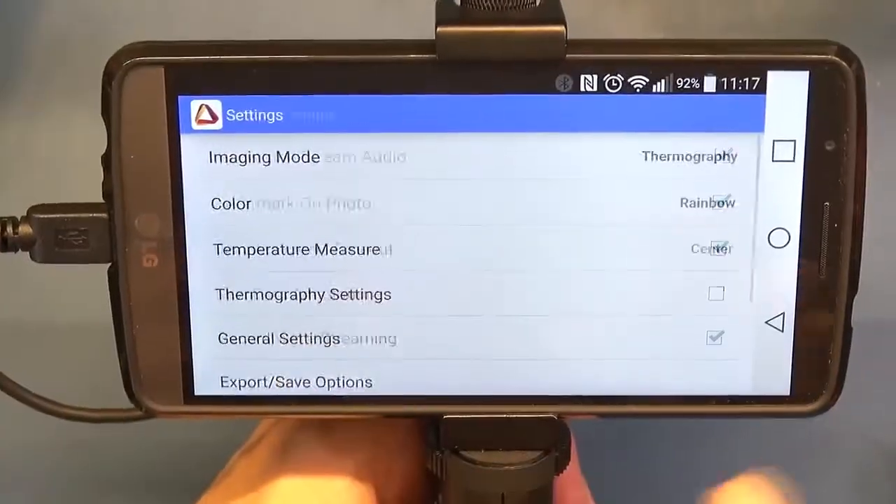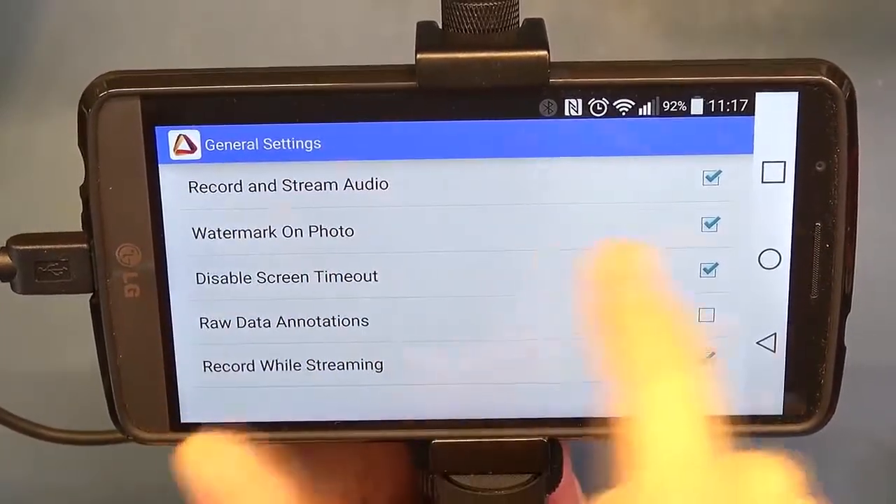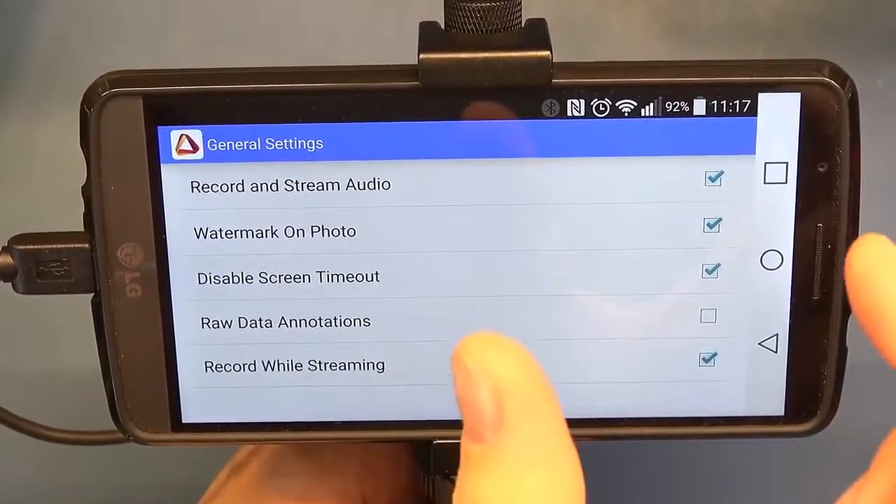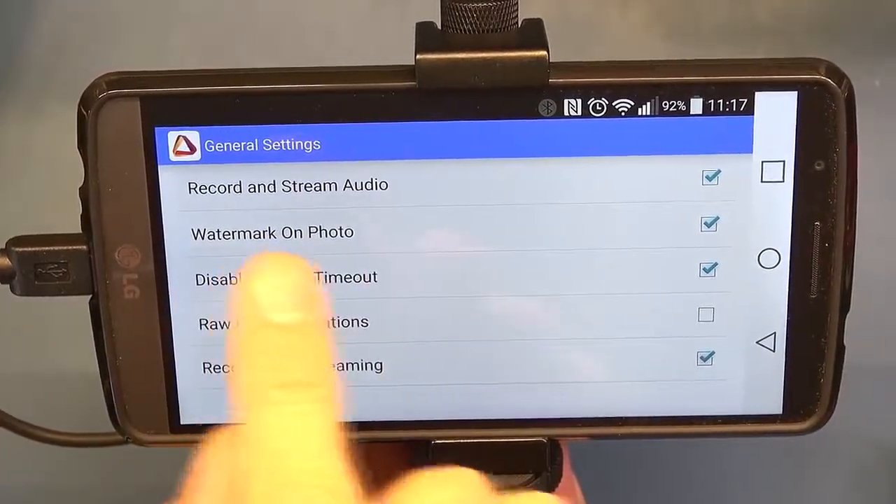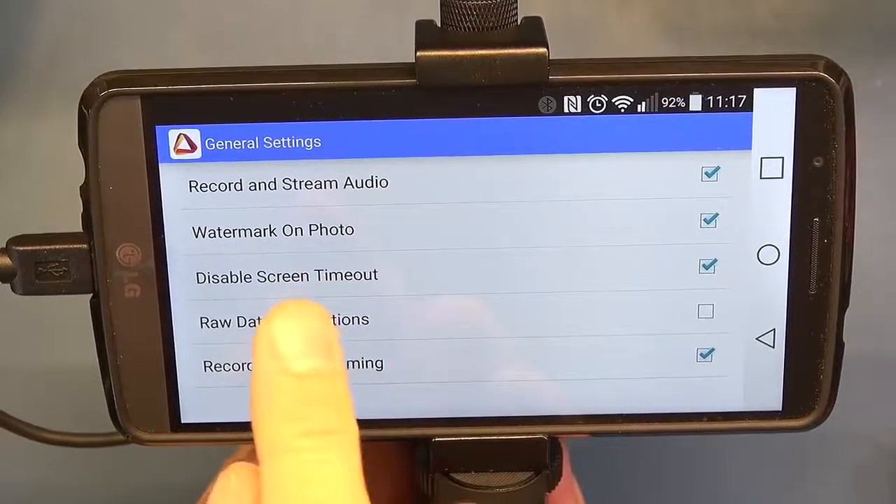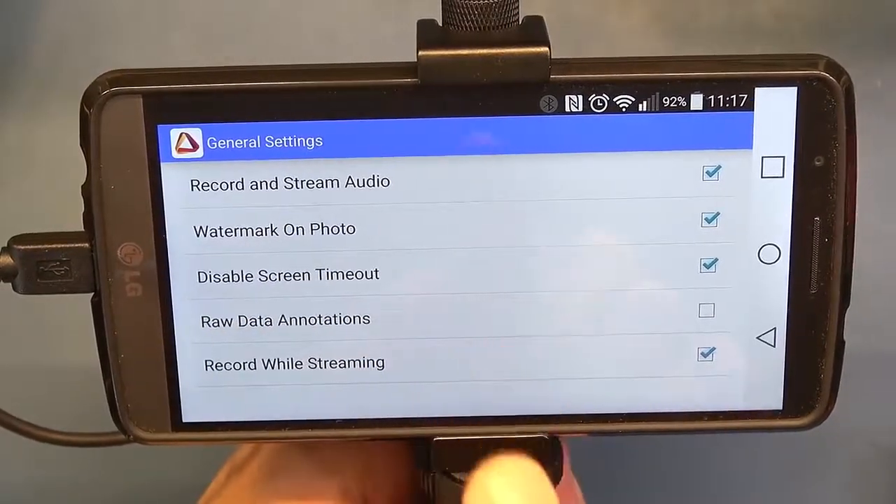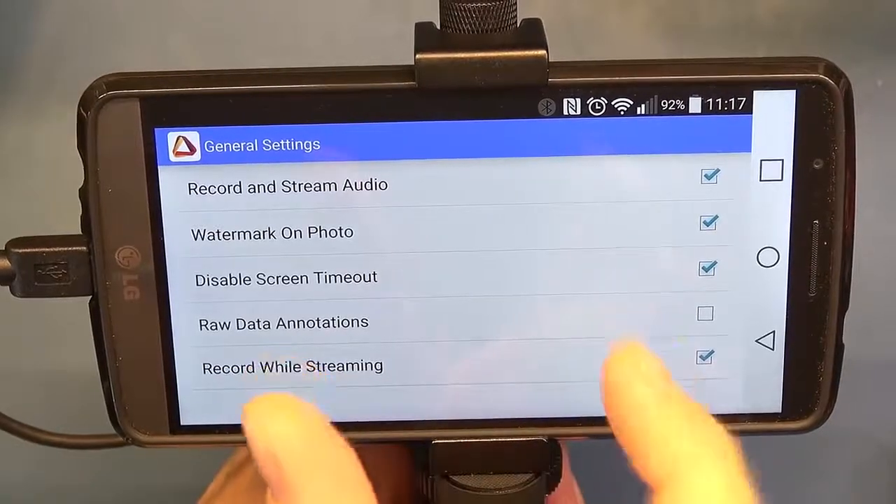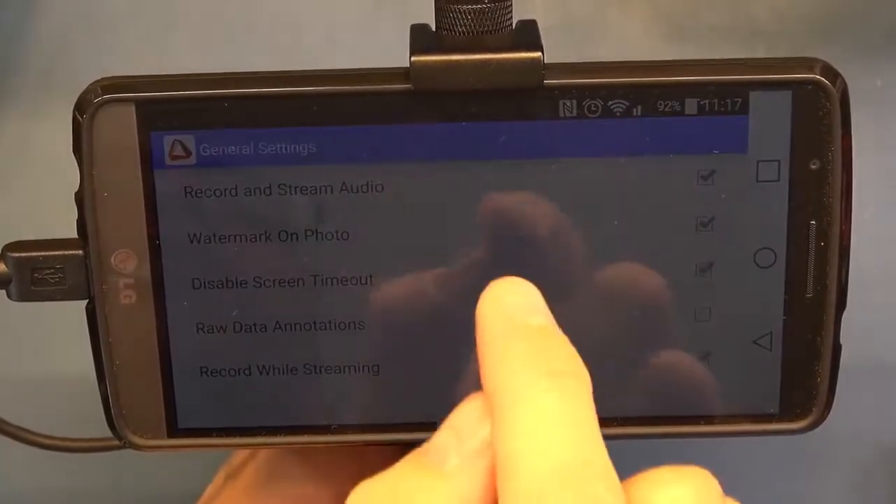In the general settings, you've got the option to enable audio when you record, because you can do video recordings and you can either have the audio on or off. You can have a watermark on the photos that you're taking. You can disable the screen timeout. Raw data annotation, so when you take a picture, it'll bring up a window on the screen allowing you to add an annotation on the photo that you've just taken.